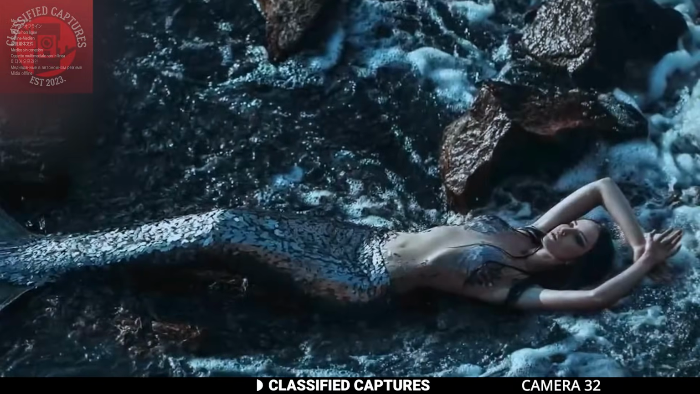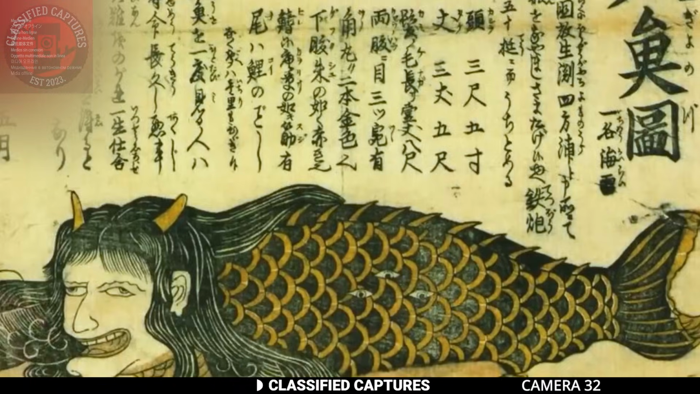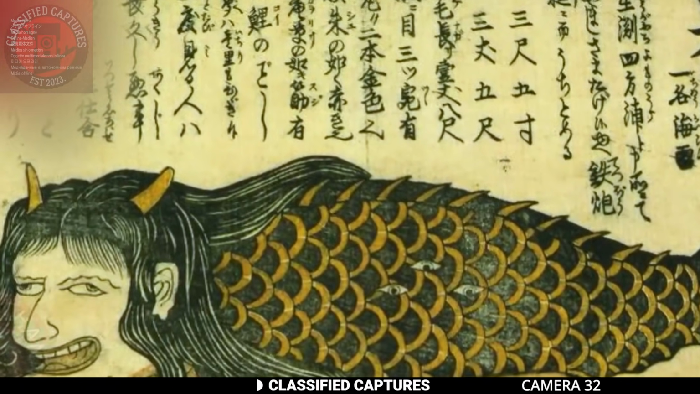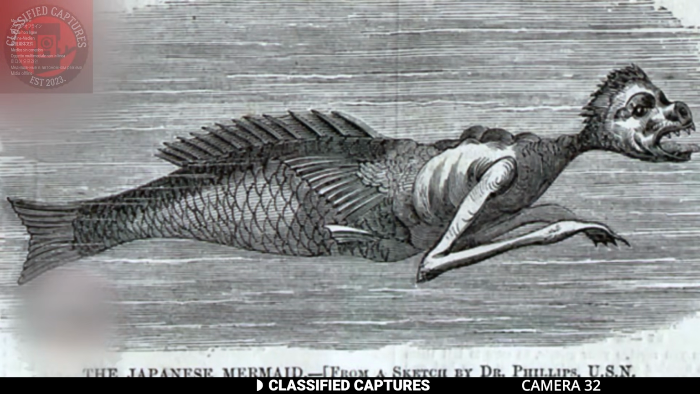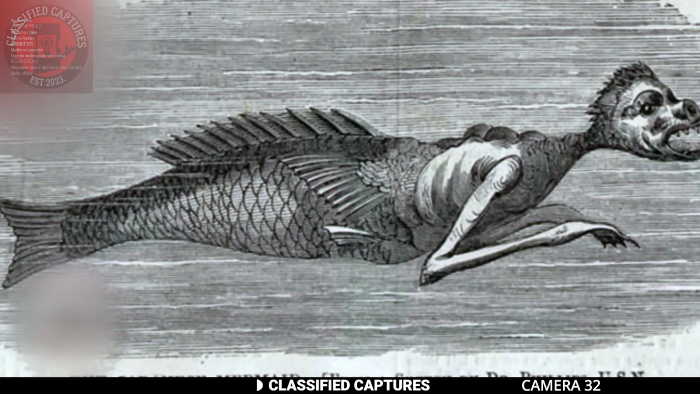The concept of mermaids, or ningyo in Japanese, has a long and varied history in Japanese folklore and mystery. Unlike the Western portrayal of mermaids as beautiful human-fish hybrids, Japanese mermaids often have a more fantastical and mysterious appearance. In traditional Japanese folklore, there are stories of fishermen encountering mermaids at sea.